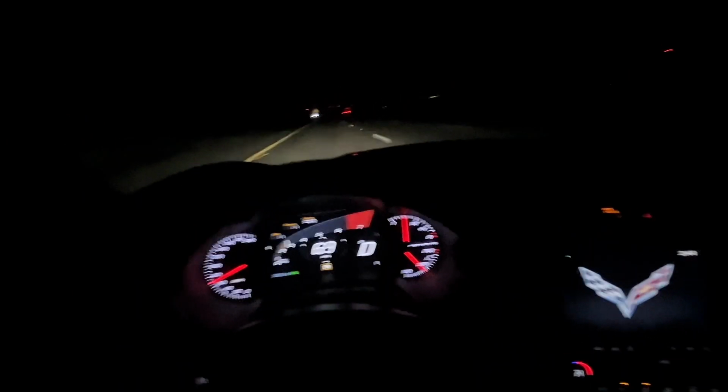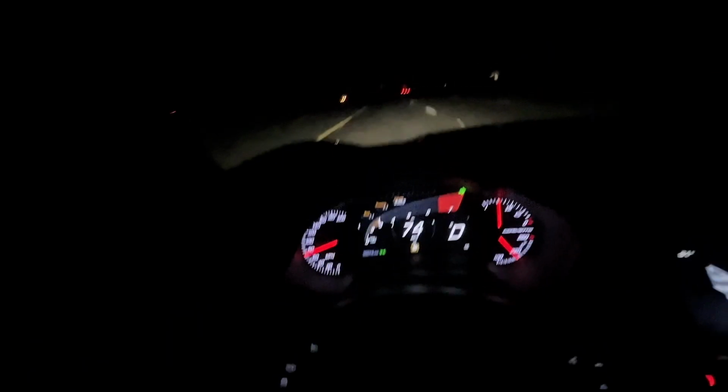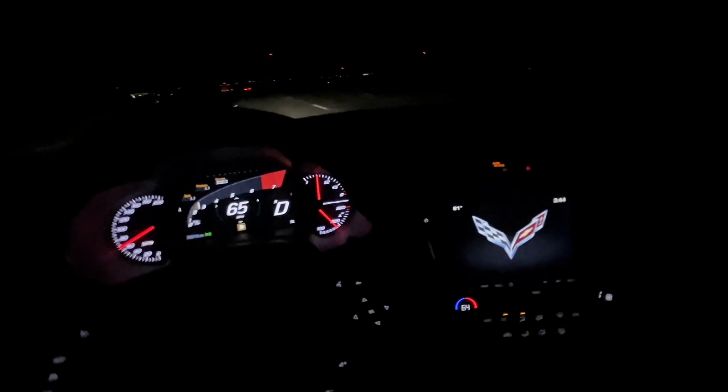POV drive, man. Late for home. Getting off work late for home. Come on now. Also, I got 15% tint on the side, man, and it feels dark. I used to run 5 on my cars, until I got in an accident.